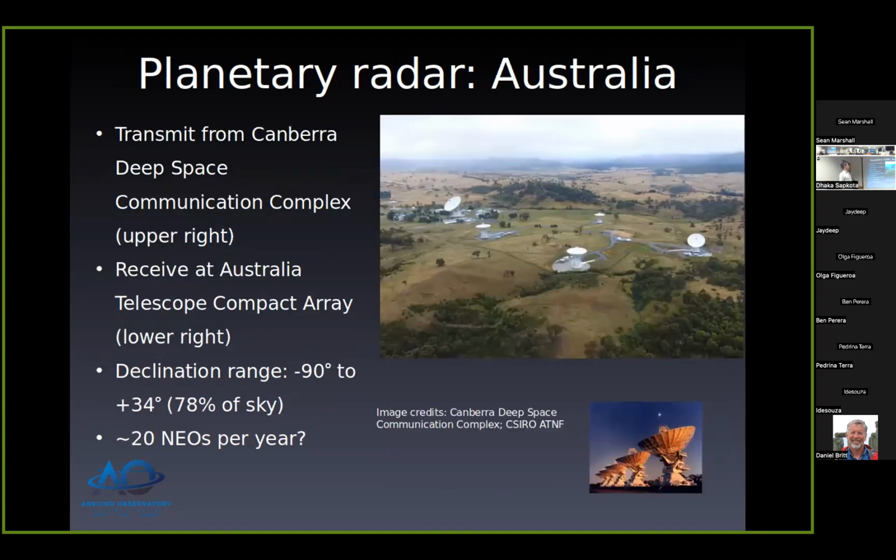Also, NASA's other Deep Space Network station is in Australia, near Canberra. We'll transmit from the Canberra 70-meter dish, which is more or less identical to the one at Goldstone, and then receive the echoes, usually with the Australian Telescope Compact Array, which is like 5 or 6 dishes around 30 meters in diameter.